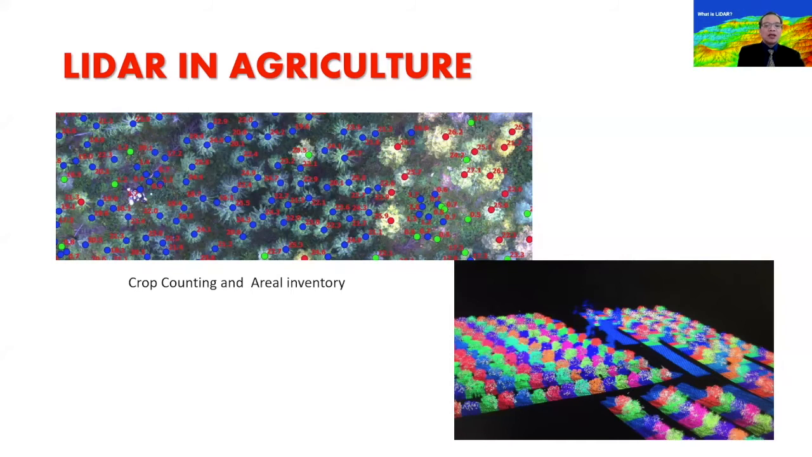So here is another image. I think this is an orchard of mangoes. Okay, I just don't know where this area was, but it's basically being used to count mangoes. And coupled with remote sensing satellite data, you can actually assess the conditions or health of the trees. In this case, you can assess the health of palm oil trees in this particular